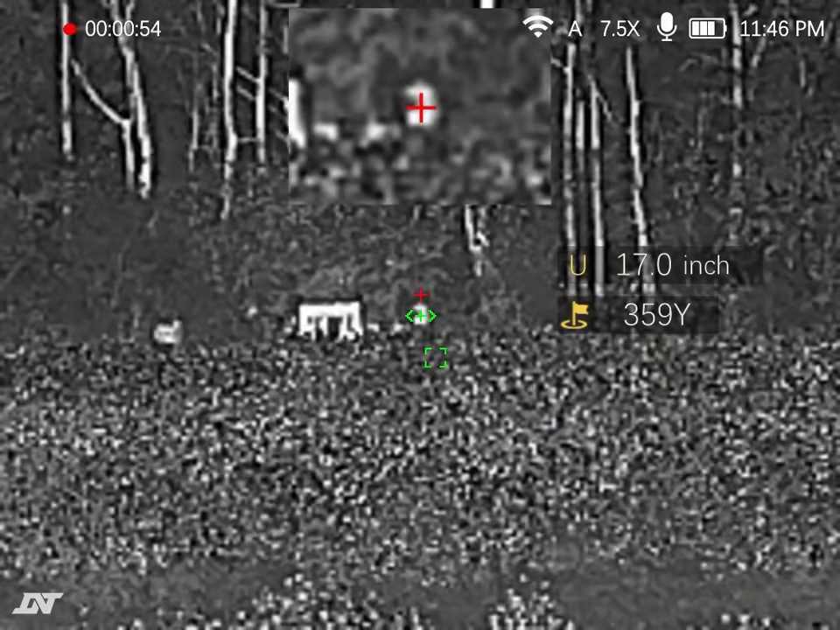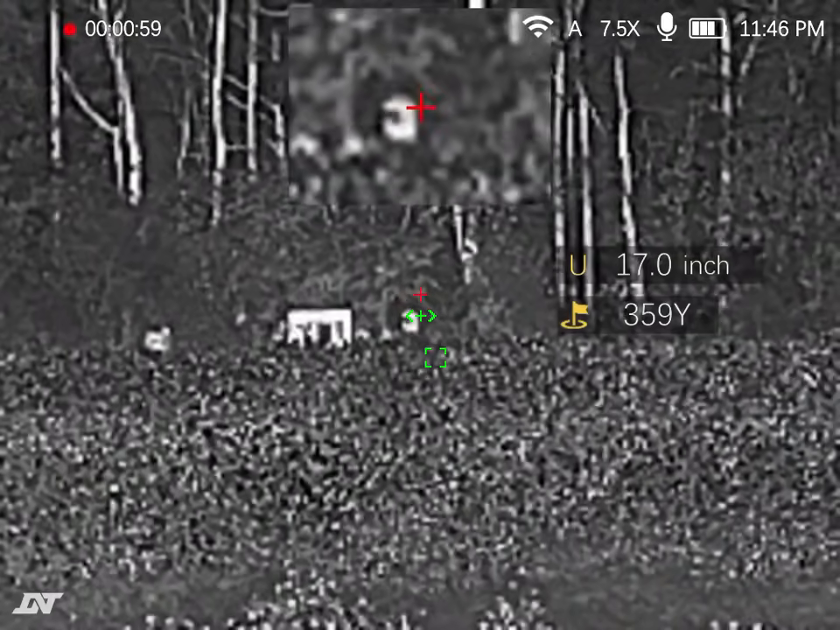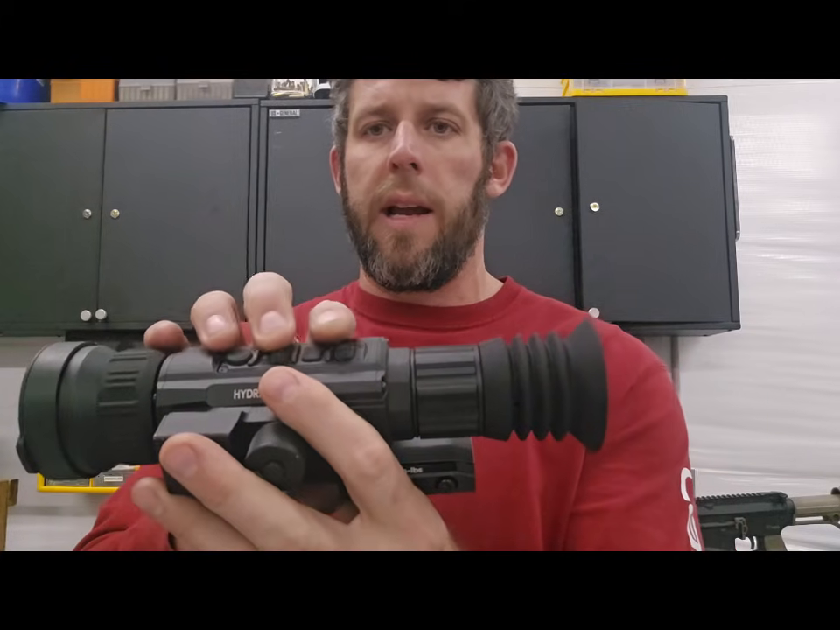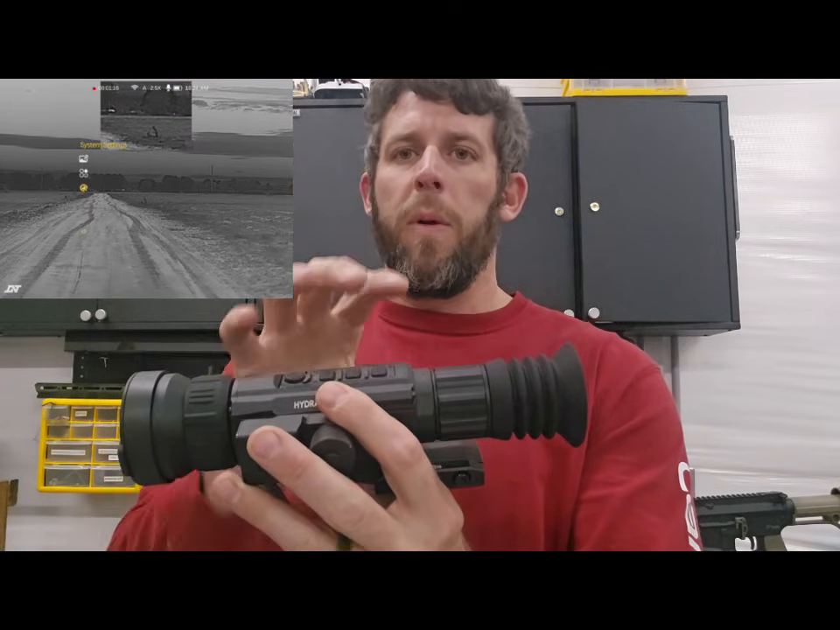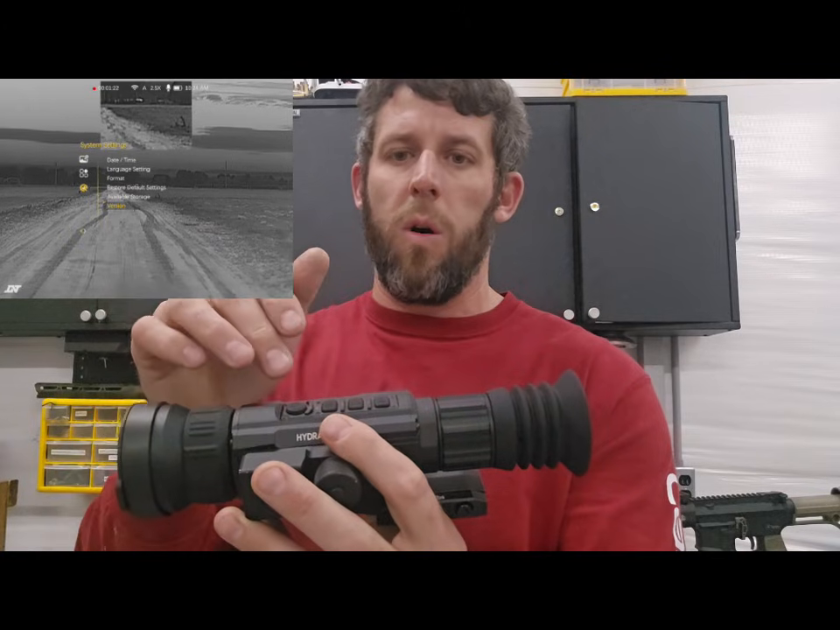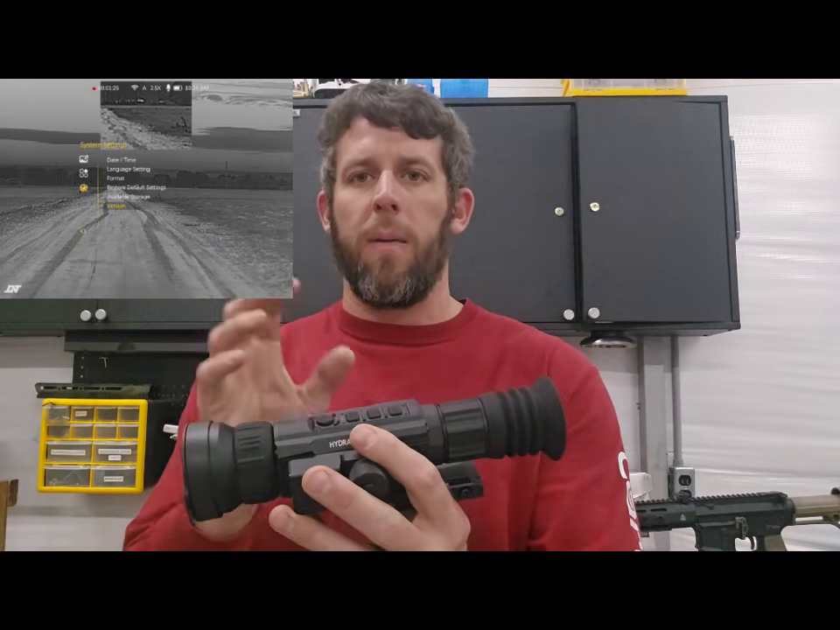The unit is very light. I can see how this could be used as a scanner. The buttons, I've never been a huge fan of how DNT does their layout, only because when I wear gloves or it's cold, I'm not extremely familiar. I am familiar with it, but I don't have it memorized, how this menu system works. So going from scope to scope, you might see something in some of the footage where I'm kind of jumping around.